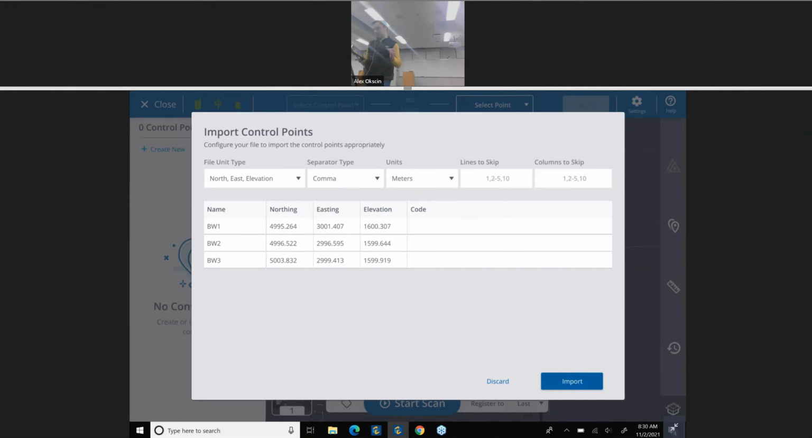One thing to highlight is that these are named BW1, BW2, BW3. Those are exactly what I named them inside of the precision points. So the shots that I took are named the same as the precision points.